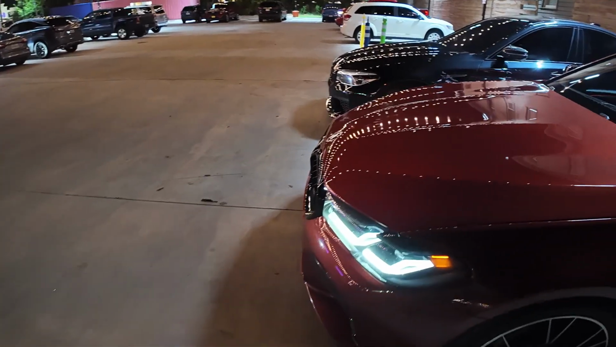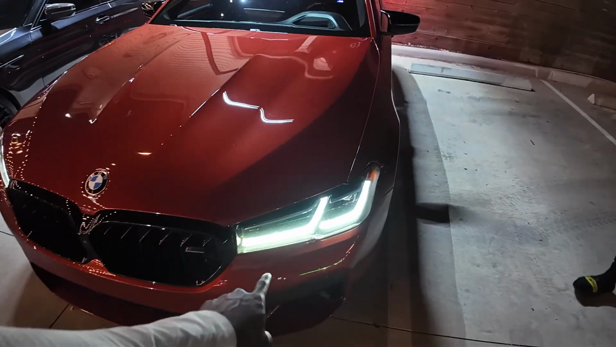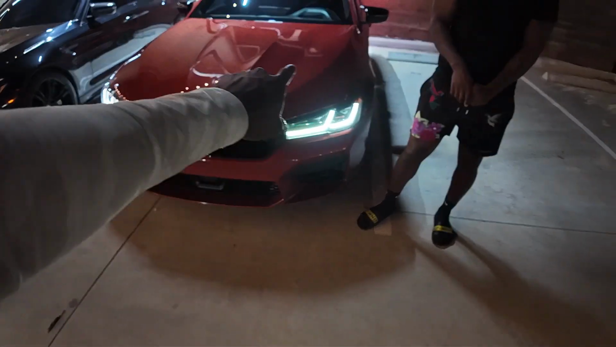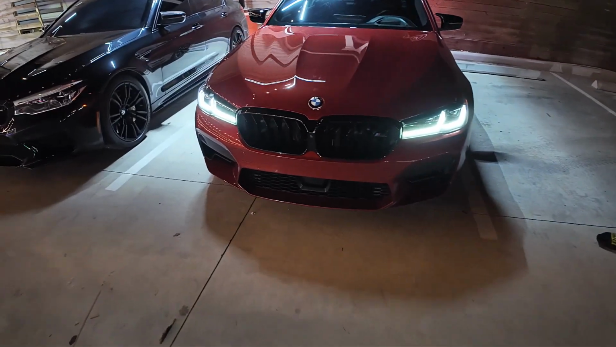I'm not gonna lie, this is my first time getting so close up to the LCIs. Bro, and it looks so nice. Some of them have the laser here, like the blue. I seen it on the X5, that shit's so dope. Laser makes it way more aggressive. But nah, it looks good though, I'm not gonna lie.